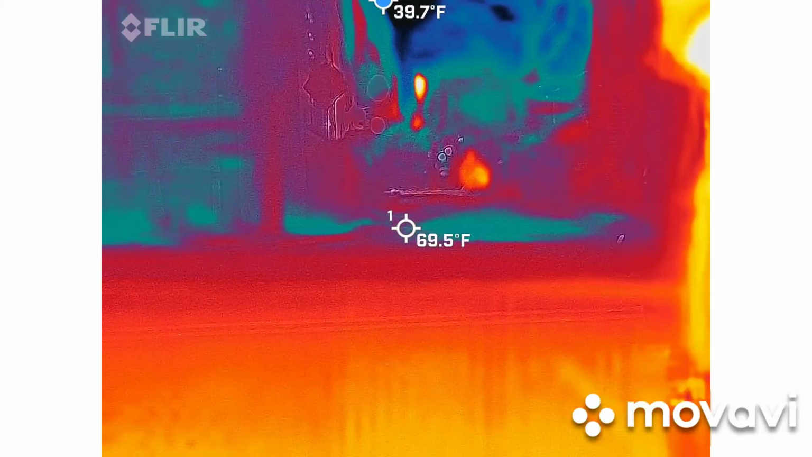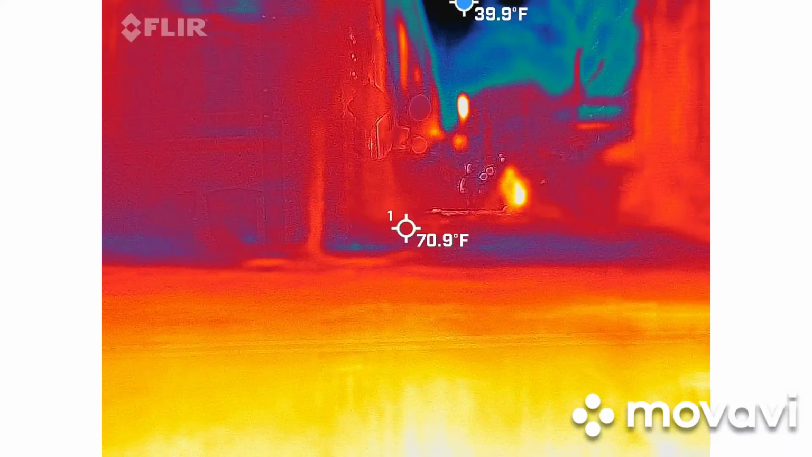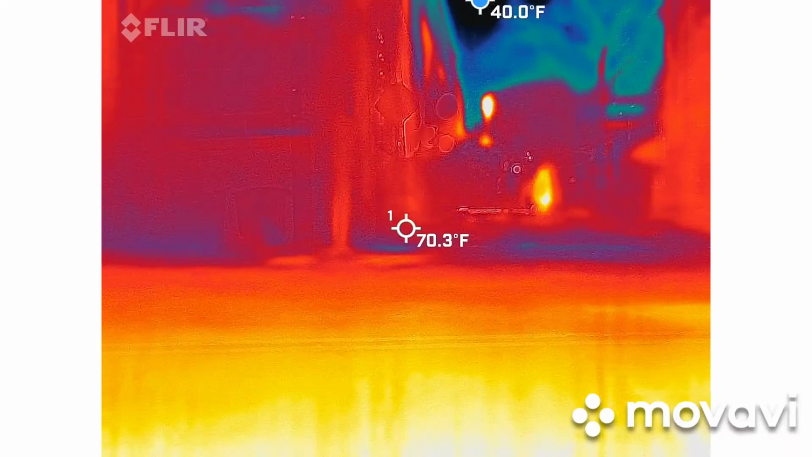So let's go up and around the corner. We'll kind of see what happens. Again, EMF meters are probably going to be gauged off of our sidewalks. So again, let's go see what gets around this corner here.